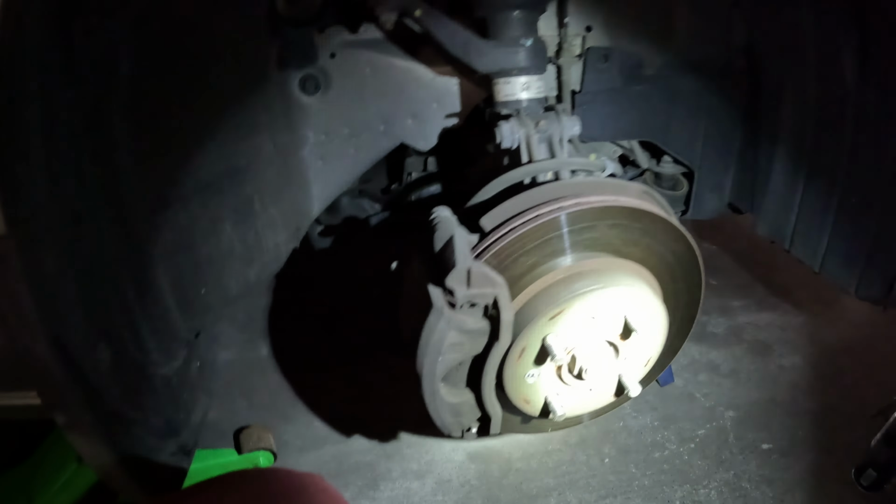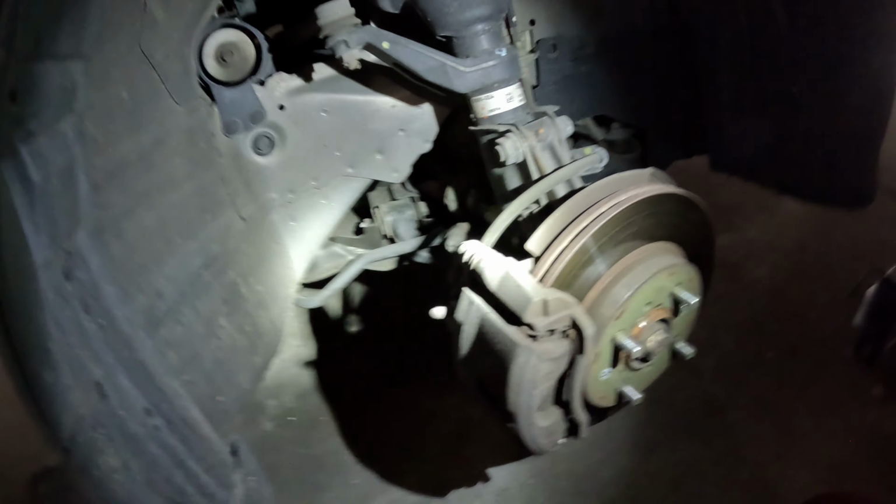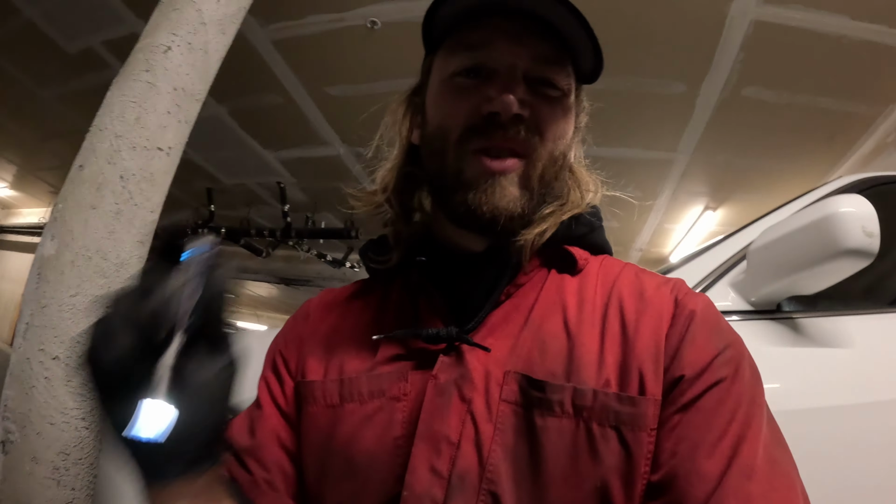The O2 sensor went in fine though. When I had it jacked up on the other side, I didn't have to remove the dustpan. No problem on that. Definitely the harder of the two though. All right, let's see what we got going on here. I'll show you those slide pins and we'll get out of here. Nice, easy little start of the day. I was gonna say way to finish this job off, but I don't want to say finished. I'm not close today yet.